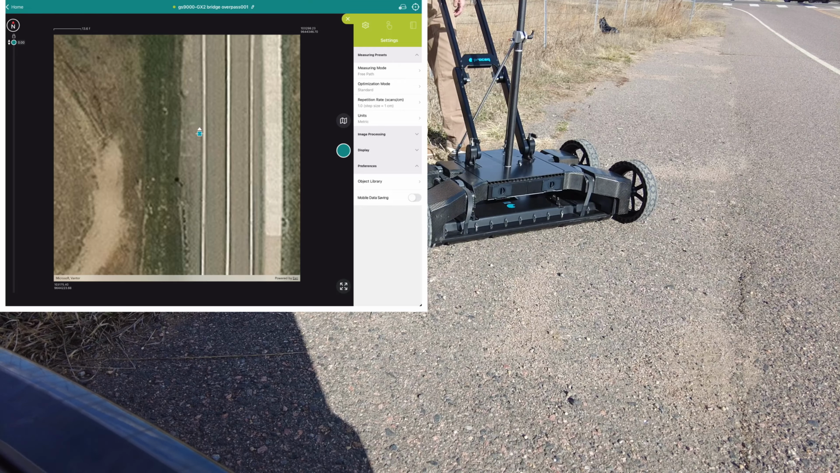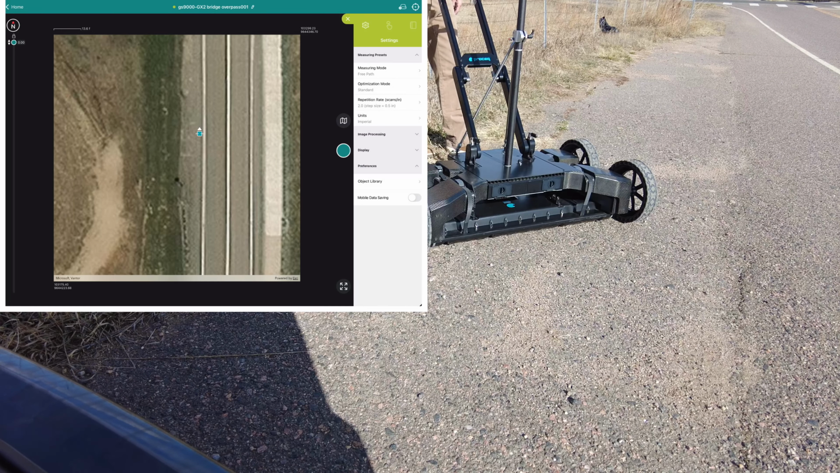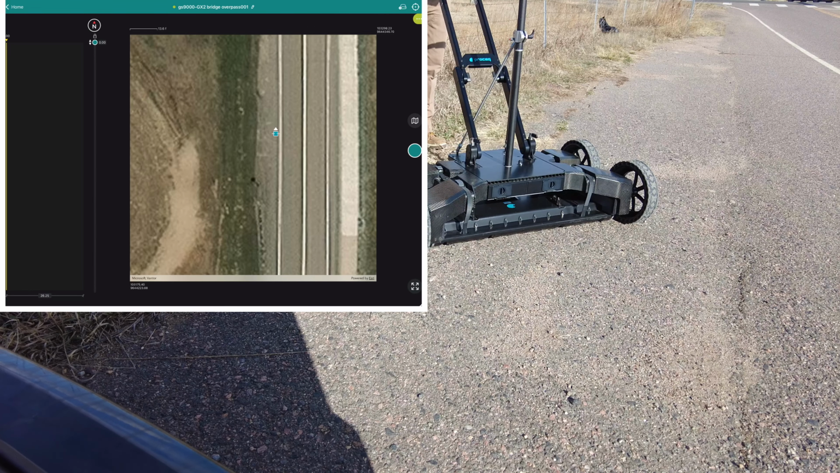So we're going to be doing a free path scan right here. We're going to put it on standard optimization mode. Scan step, we're going to go every 1 centimeter. In units, I'm going to collect in imperial. All right, so we're ready to collect. We'll get out, we'll get lined up, define our area, and we'll hit the start button.